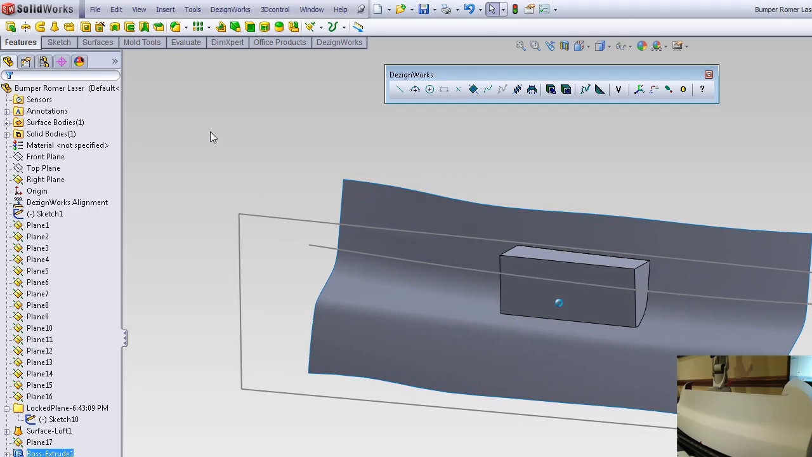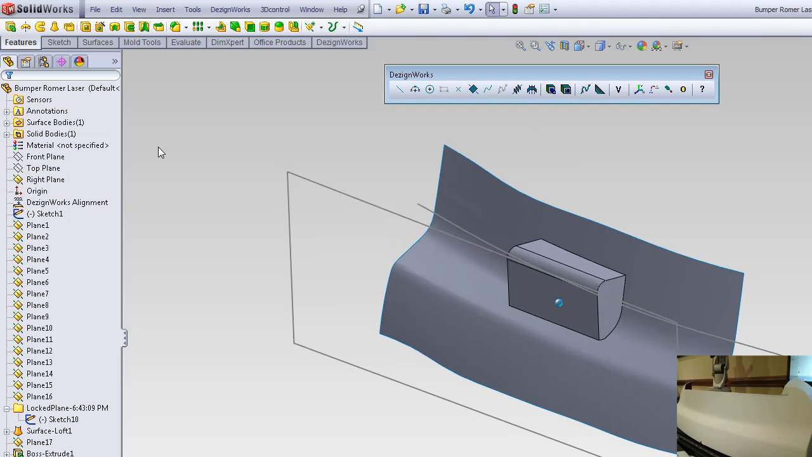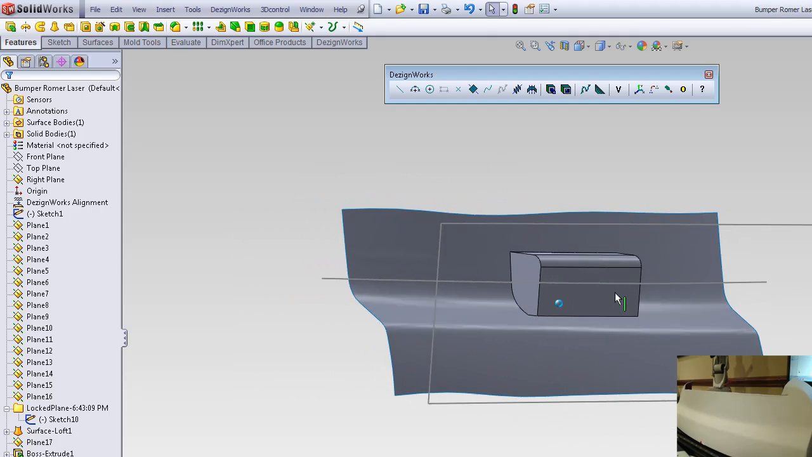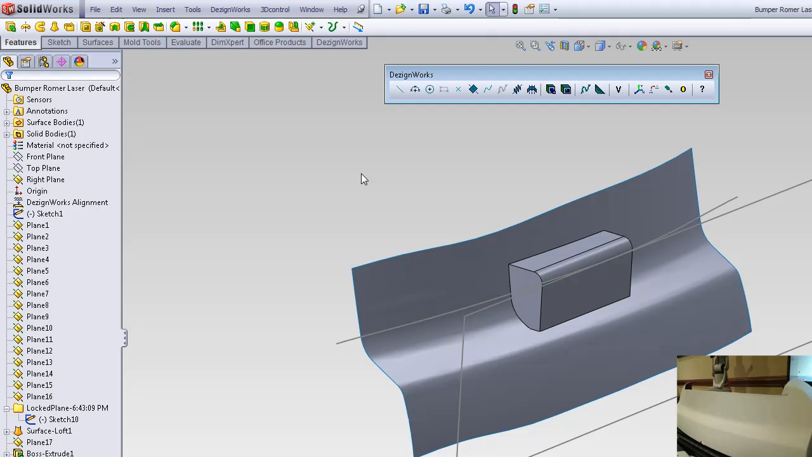We can continue using SOLIDWORKS to smooth it, round it, put fillets on it. But again, the whole intent was, how fast can you make something? Imagine how long it would take you to grab that shape and try to fit that contour to that. It gives you freedom to use the laser in Dezignworks in conjunction with SOLIDWORKS to make any type of part you want.